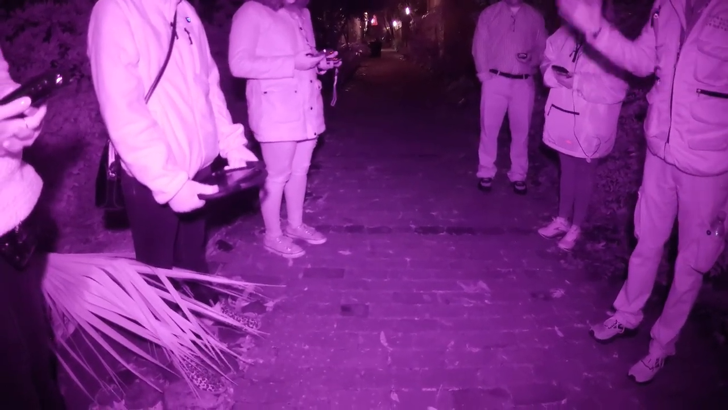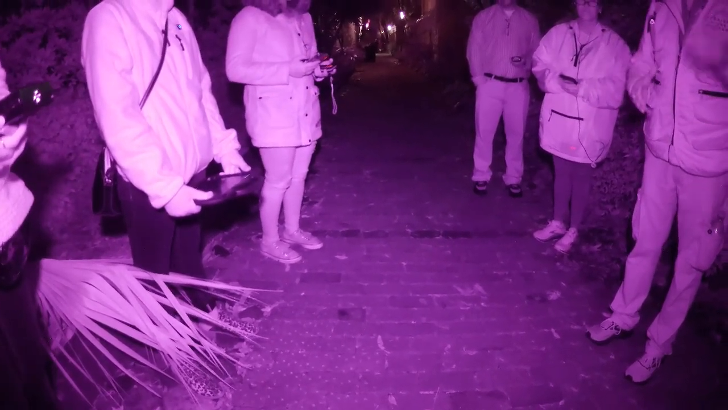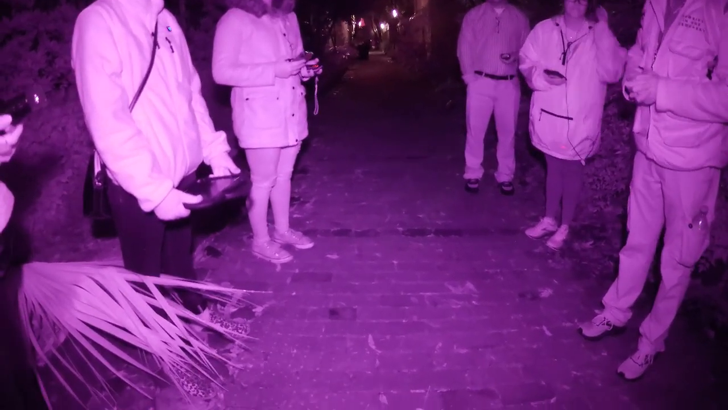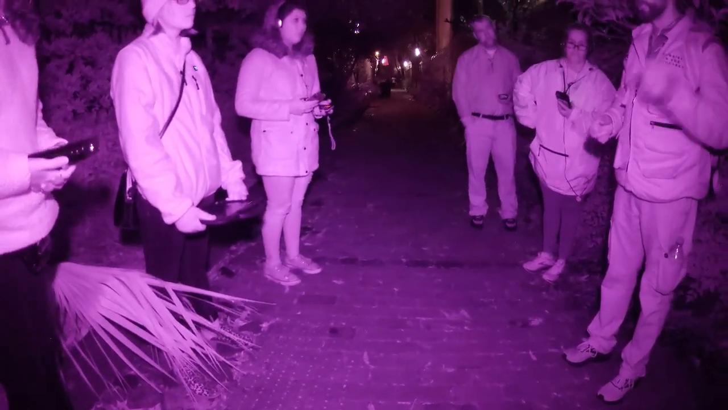Again, I always explain why we're in the space that we are in. But hopefully, once we get through the story, you guys will be able to spread out and investigate like what we did at the Pinckney Mansion site. And our last 2 stops, we will be working together as a group. I will explain those before we leave the next location. But again, keep those cameras rolling. We're just going up and around the corner.